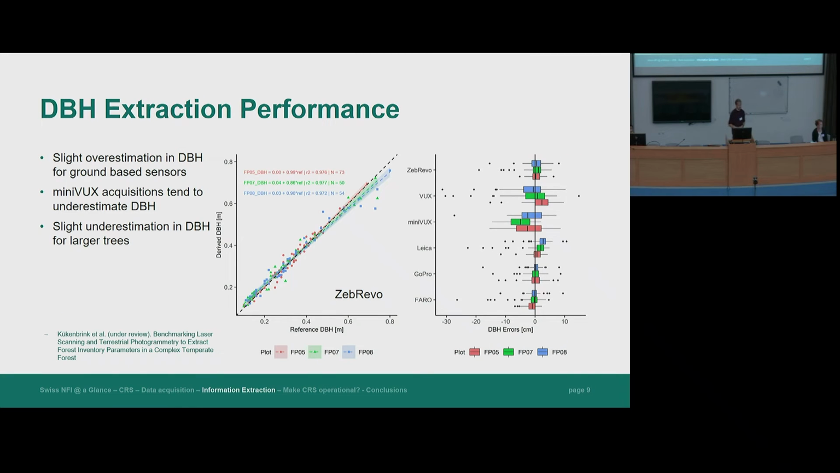Also, in terms of diameter at breast height extraction, this mobile laser scanner performed quite well, even though we have a quite a bit higher noise level compared to the terrestrial laser scanners that we tested. So that was also nice to see that we still get quite decent performance in diameter at breast height extraction.